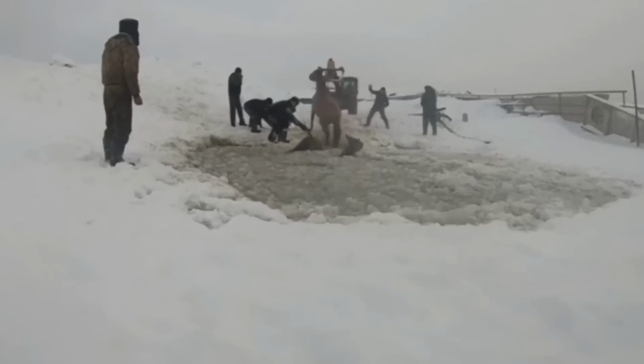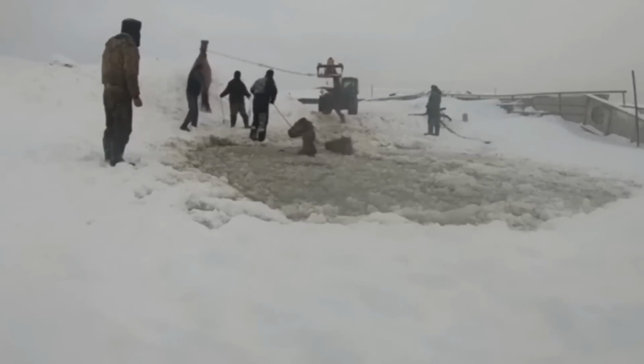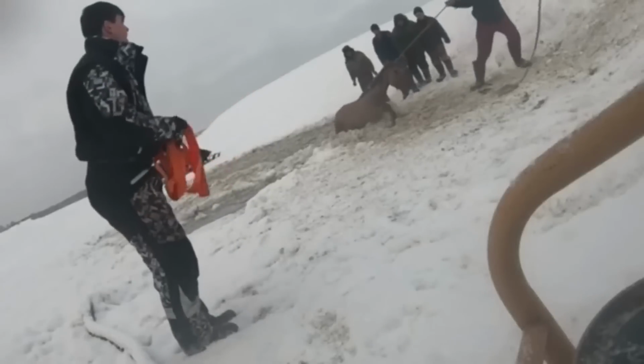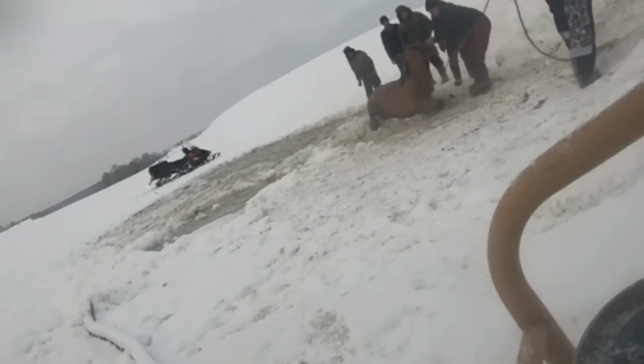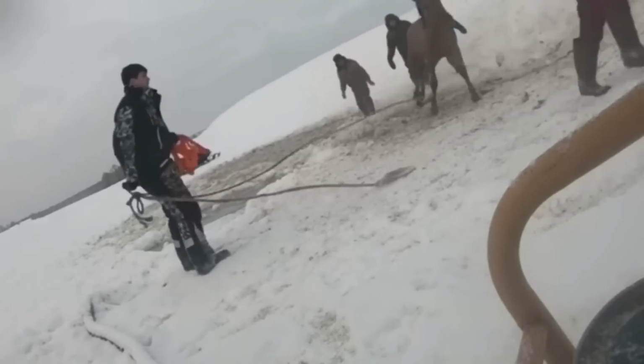Through all of the panic and noise and chaos, one of the quick-thinking men grabbed the keys to the backhoe and pulled it up to the icy water. These horses are desperate, man. You don't have a lot of time in this water. Methodically and quickly, the man maneuvered the arm and was able to get all 11 horses out of the water. Just incredible.